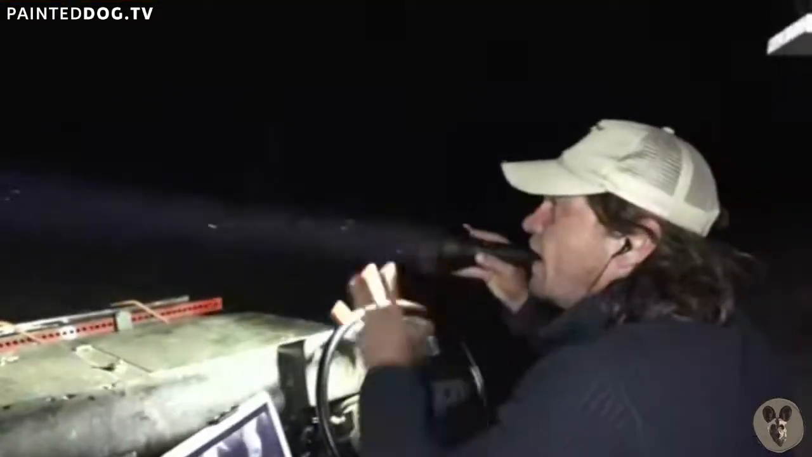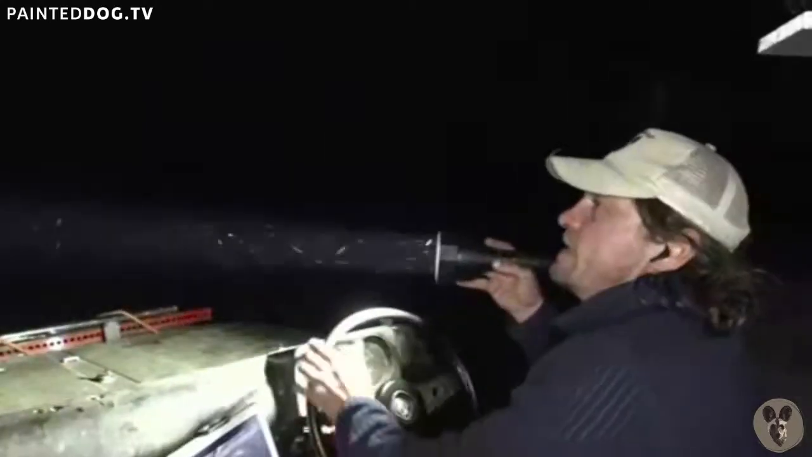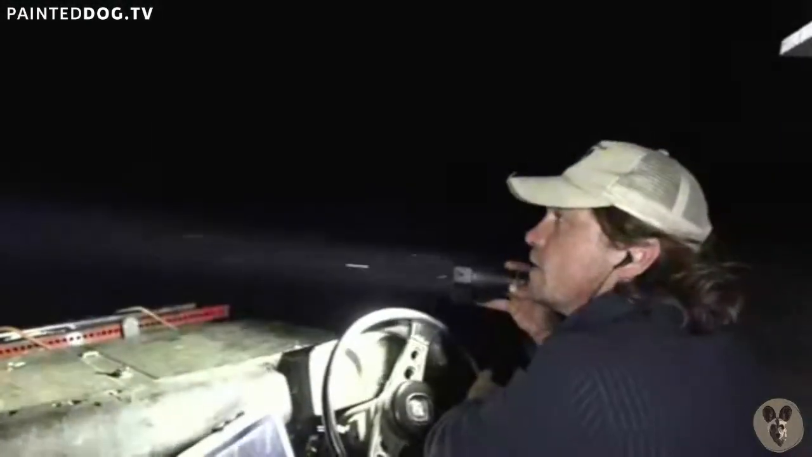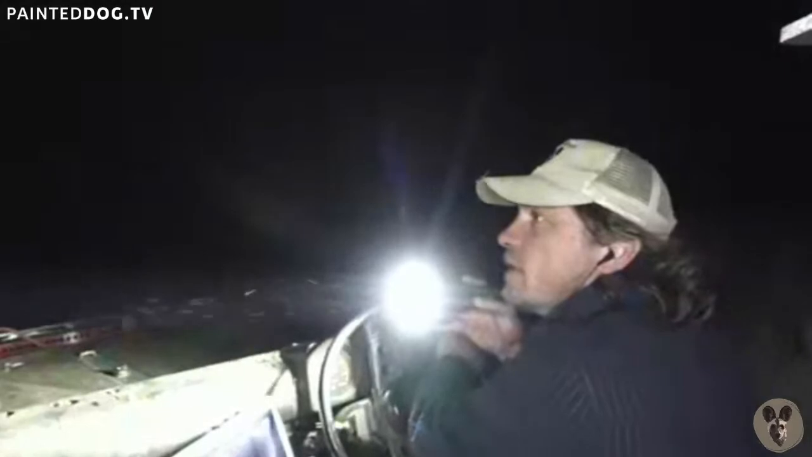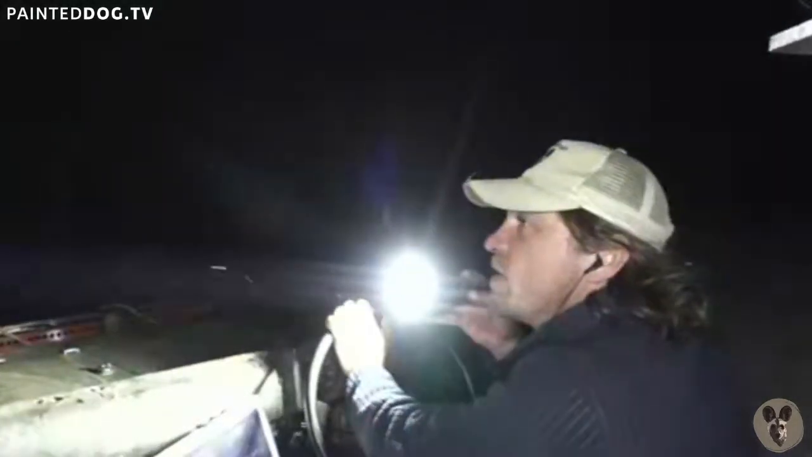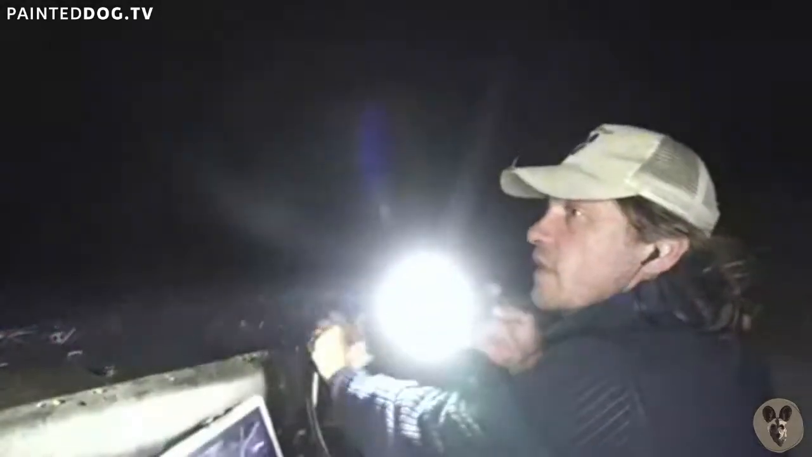Let's see if we can catch up with her. I don't know where it was here. She's thinking, how did she miss that? I mean, she had the perfect approach. Unless she chased off after another one. But not even the intrepid badger can get up this rocky ridge. Back?